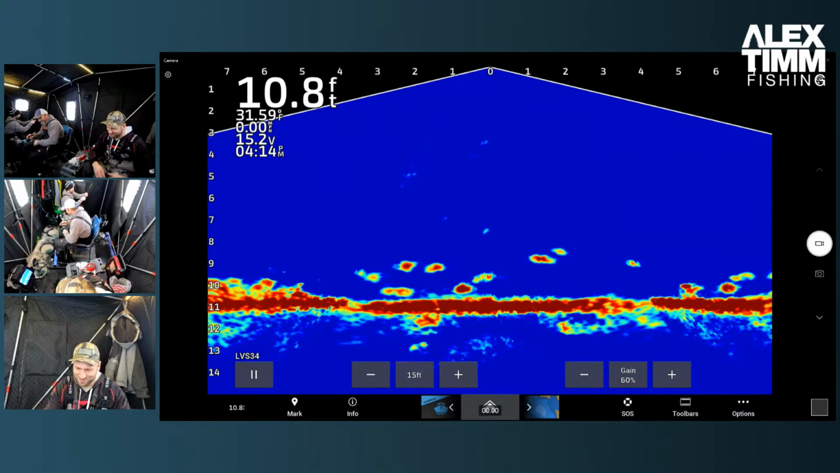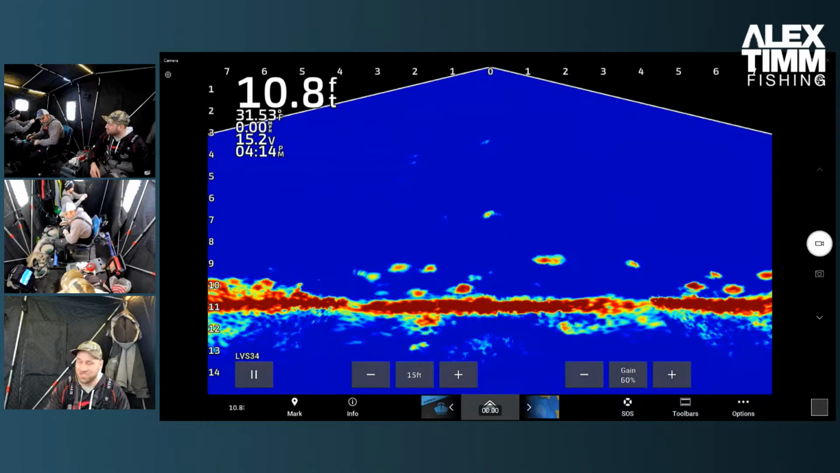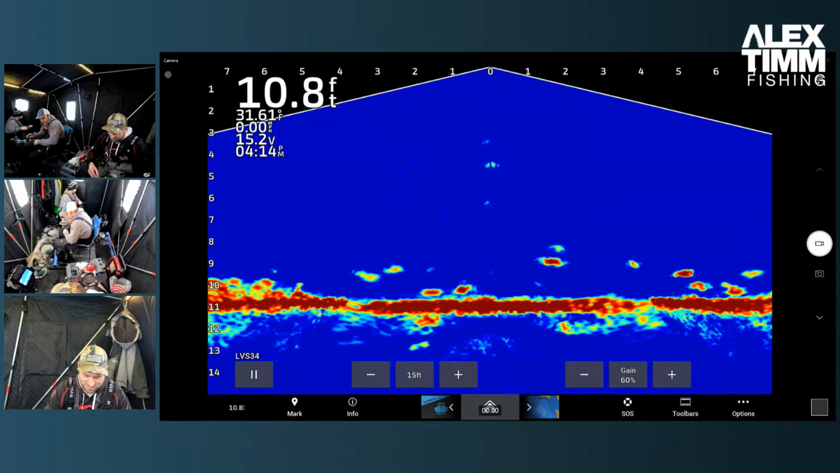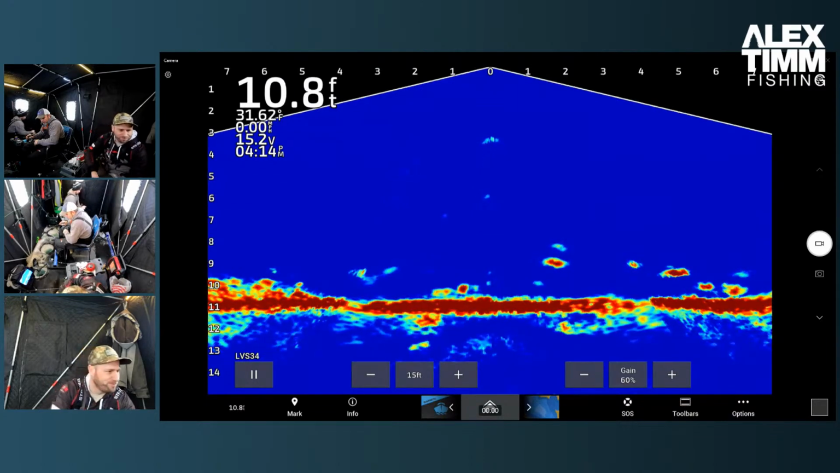A little bit bigger, probably an extra 1/4 of an inch. Still tiny. We got more coming. We'll make sure John and Kyle show you guys the big ones as they catch them. They're doing a pretty good job here.